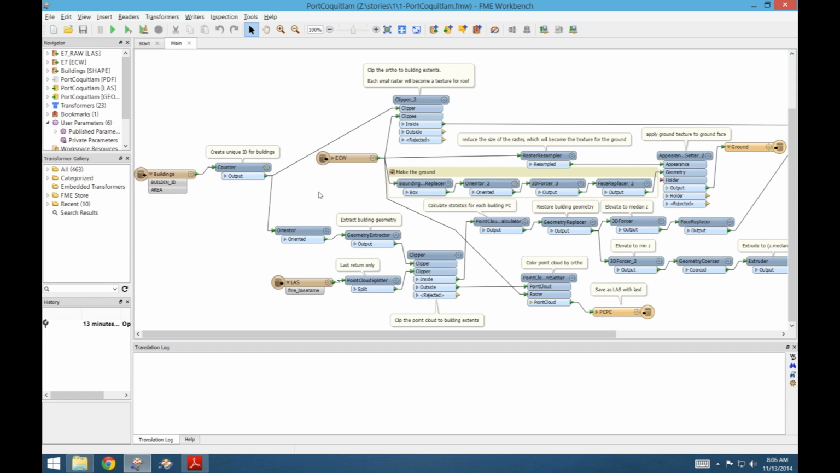So this is the graphical environment where we define our transformations, for those who join us for the first time. The brownish things are the feature types, so readers that will read the data. You can see here the buildings. These are the footprints coming from a shapefile. Then we have the point cloud coming from the LAS file, and an ECW, which is an orthophoto.